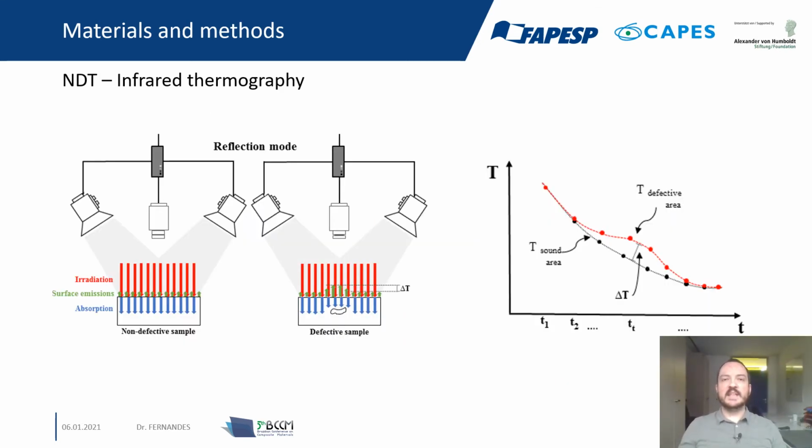So the first technique that we employed was infrared thermography. Infrared thermography relies on the principle that heat travels freely inside an object through conduction, and when it encounters a defect, a damage, a barrier, it will travel differently. It will slowly differ from a place without a defect.